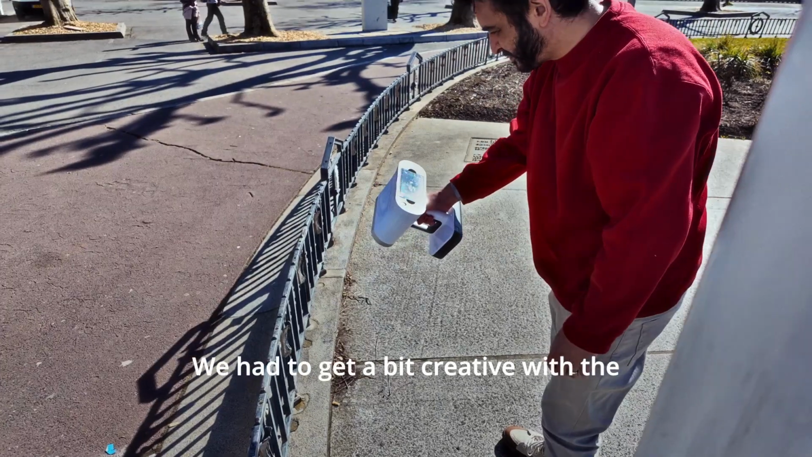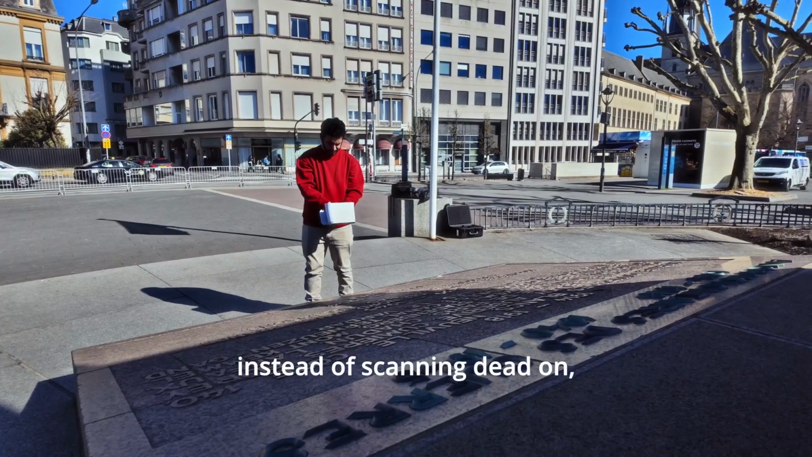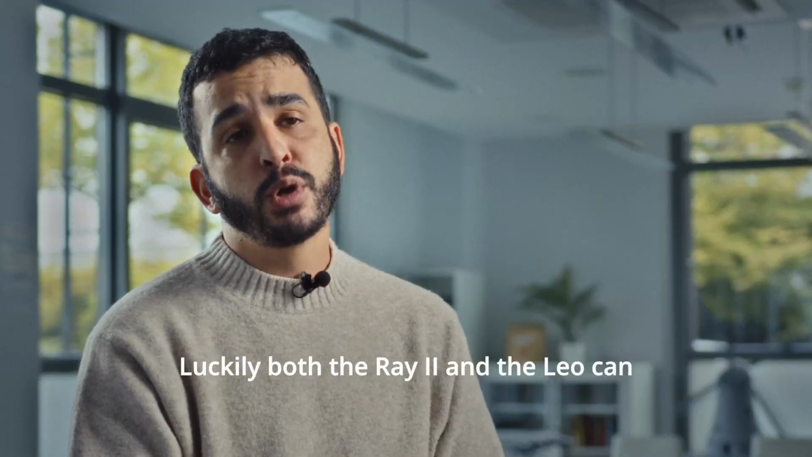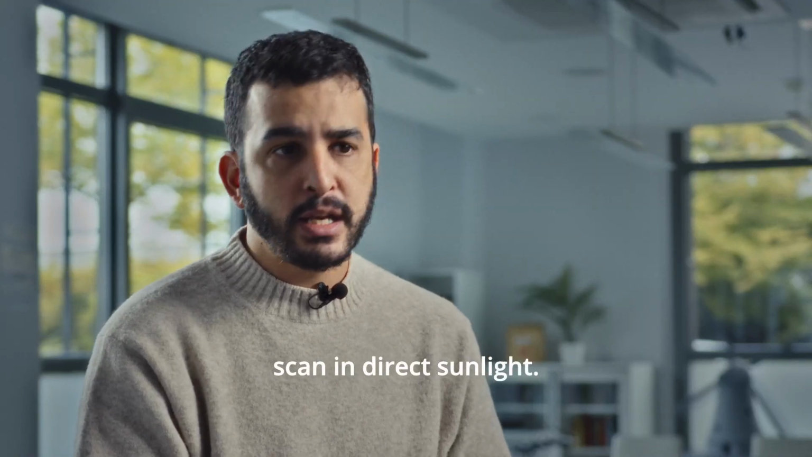We had to get a bit creative with the angles that we used. So instead of scanning dead on, we scanned at various angles to get as much detail in the surface. Luckily, both the Ray II and the Leo can overcome sunlight and scan in direct sunlight.